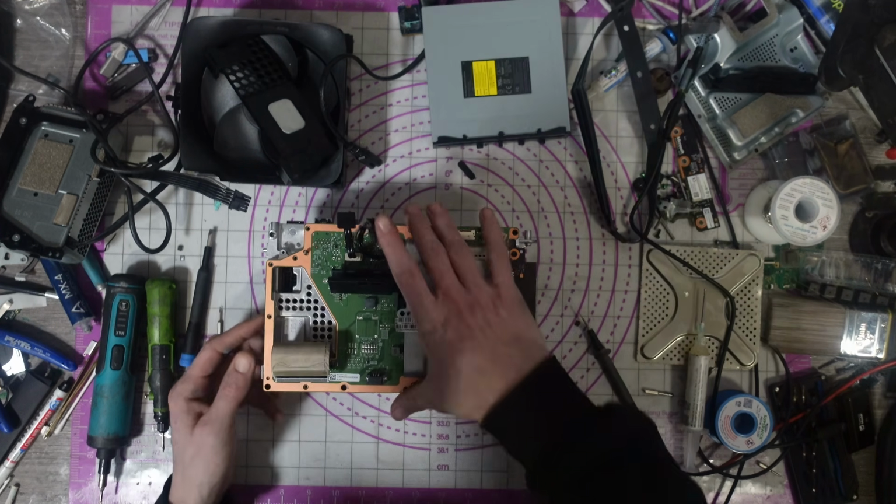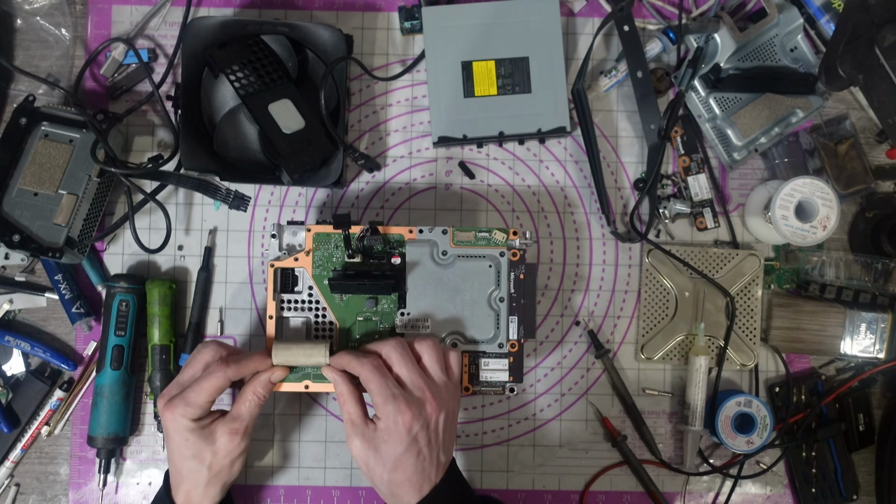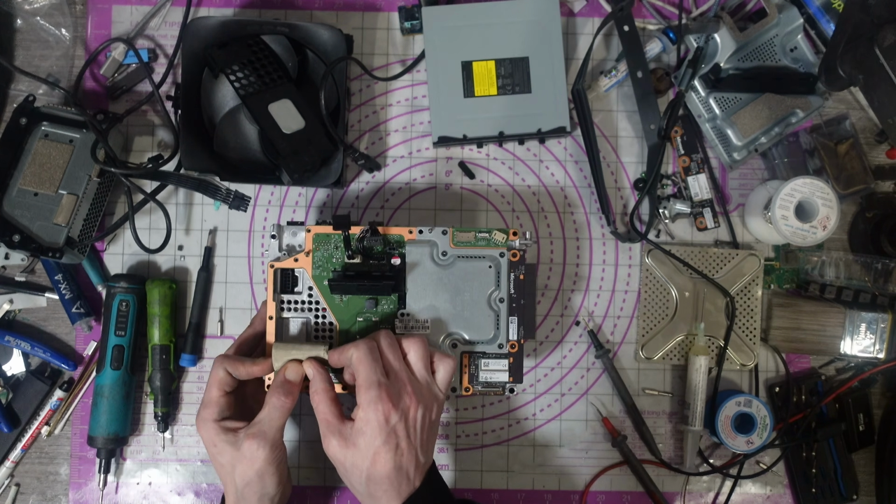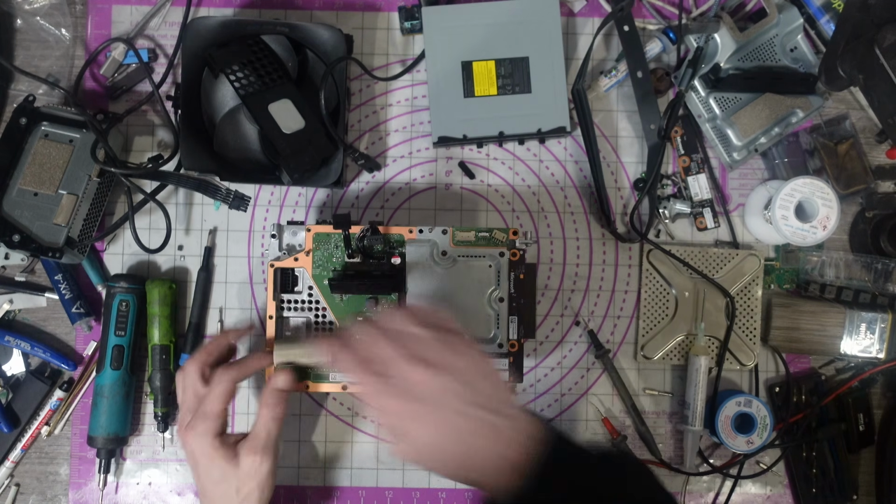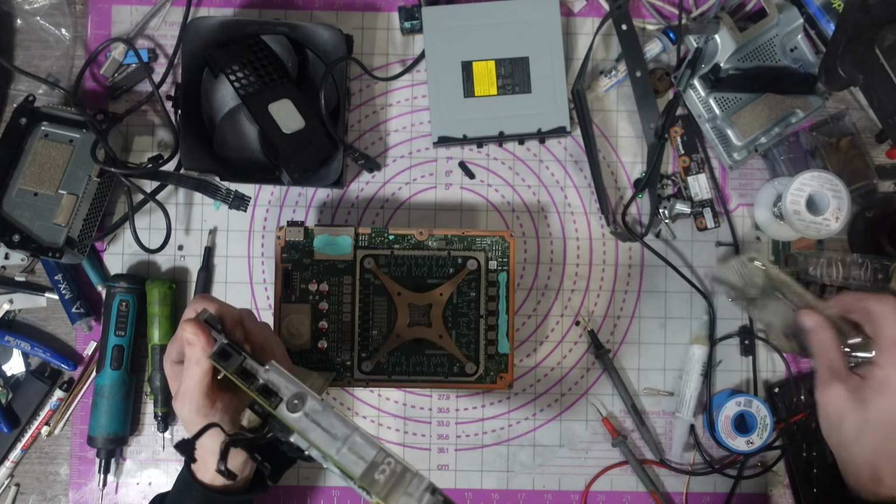I don't know. Are you guys the same? For those of you that were working on these before schematics were available, do you use them now? Because I really don't. I forgot the plate on here.